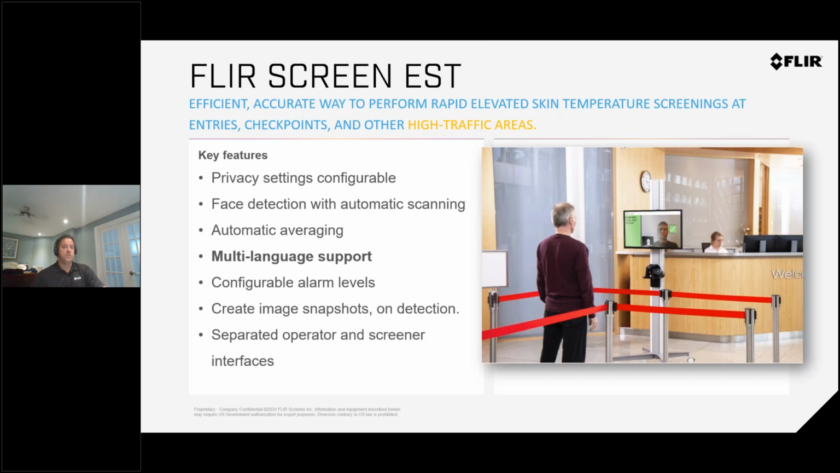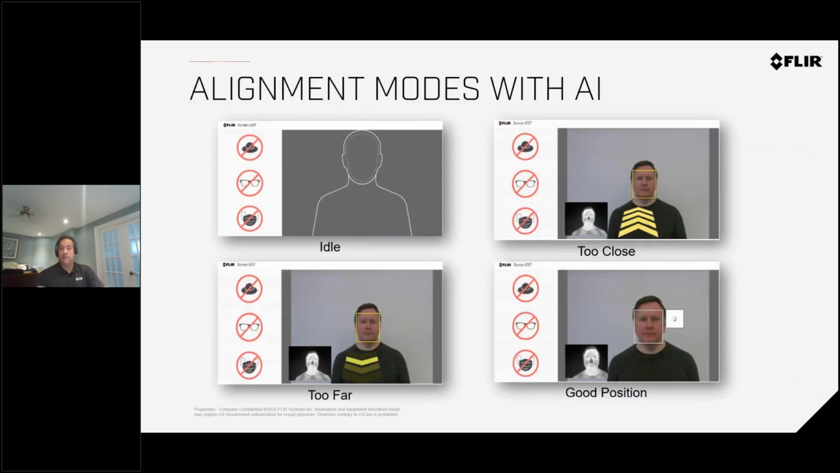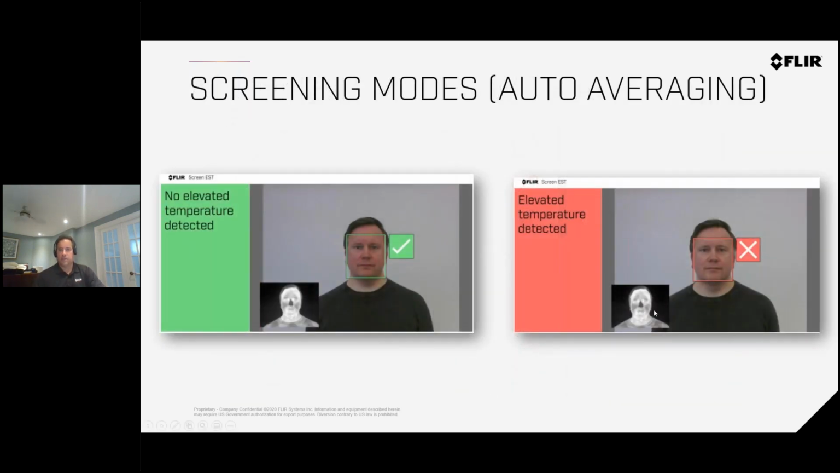Last week, we introduced a new software called FLIR Screen-EST, which will make detection and averaging much easier. I'm going to do a little demo on this software shortly. And the nice part is multi-language automatic averaging. You can save the images and lots of great features. You're going to have two screens. There's an operator screen, and there's another screen that shows people where to stand, if you're too close, too far, or in a good position, and you'll get a read. It'll say nothing detected or elevated temperature detected.